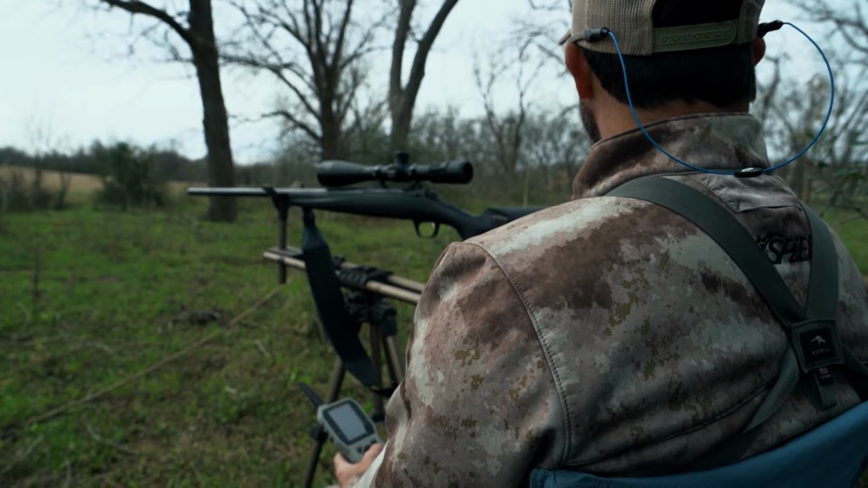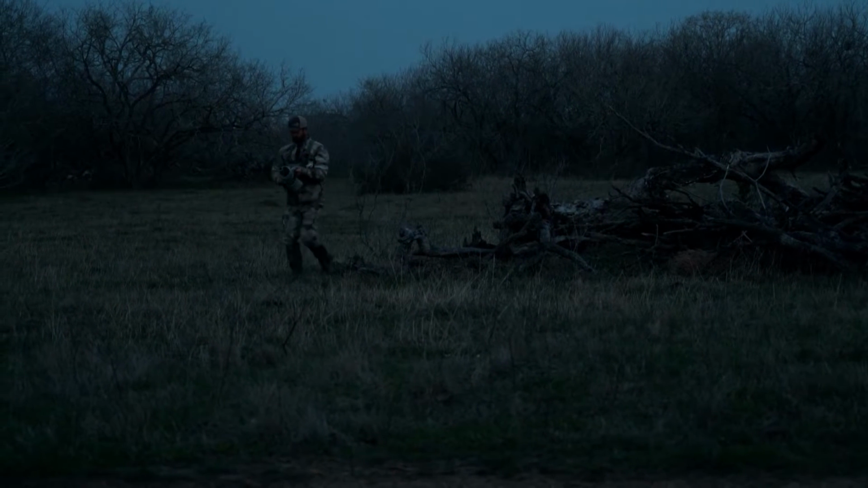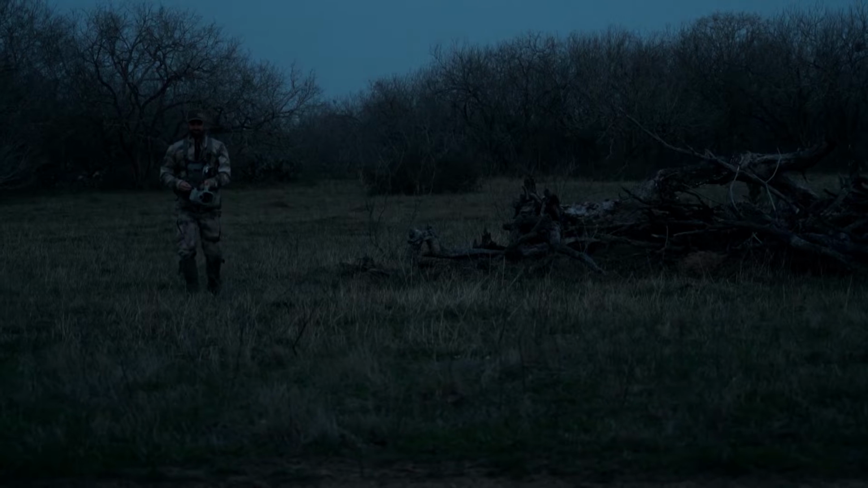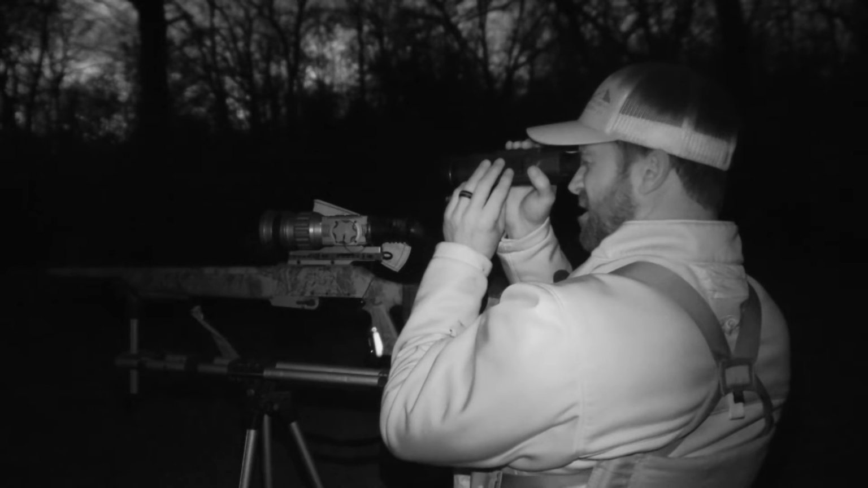I tried some different calls based on Al's suggestions, but had the same luck. We still had 1 feeder showing hogs coming to it, and that's where we're going for our last sit.